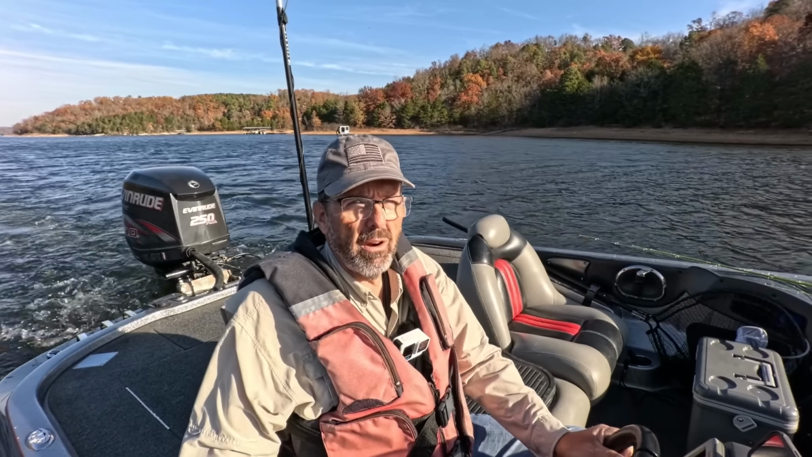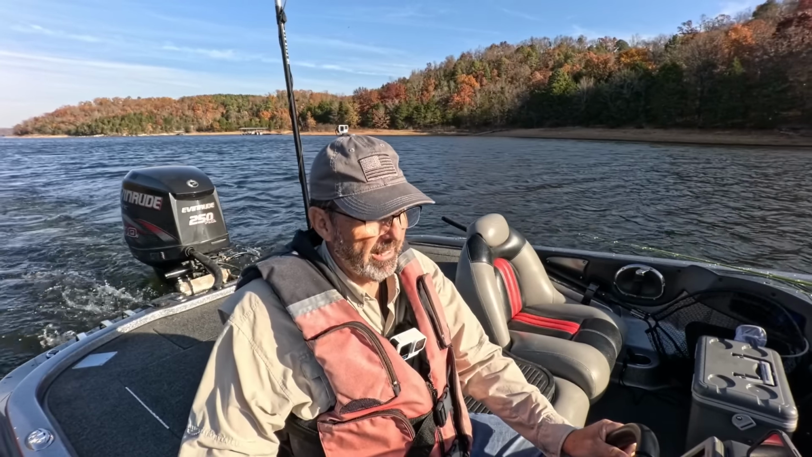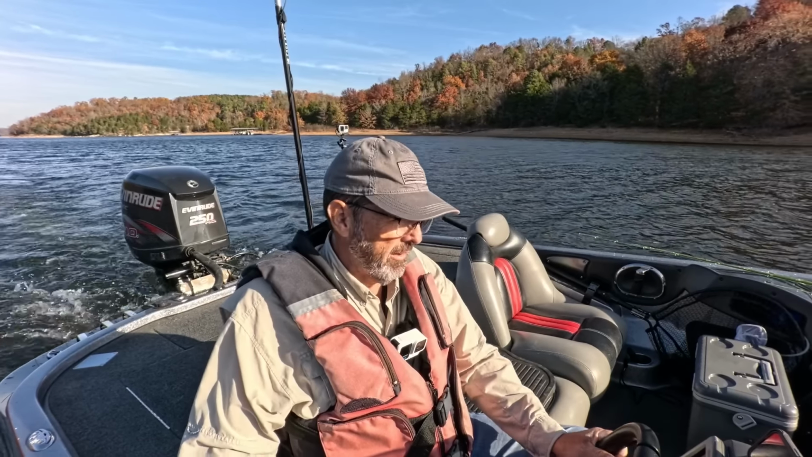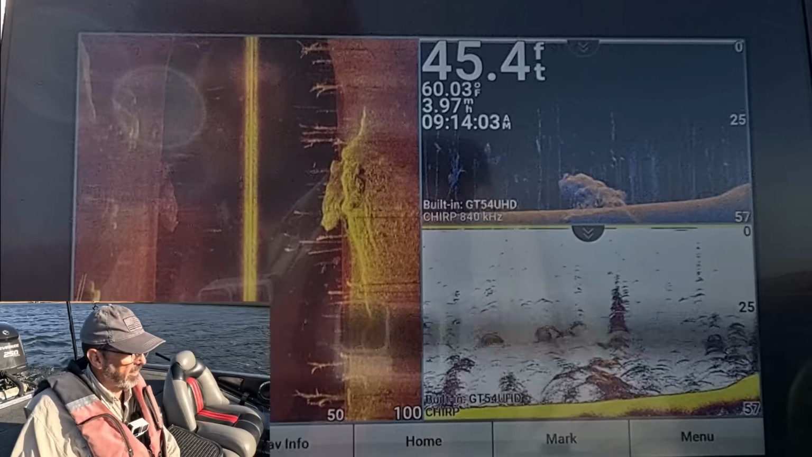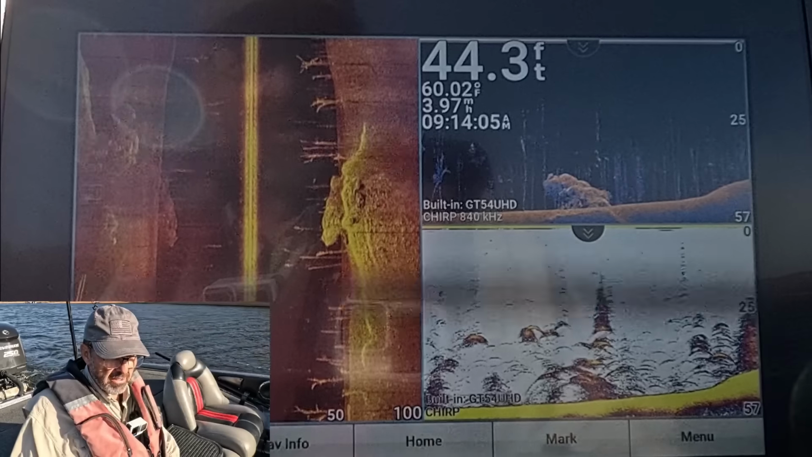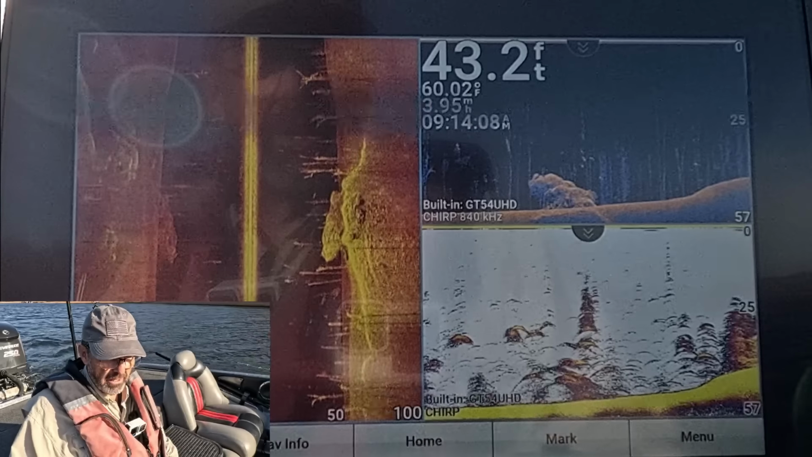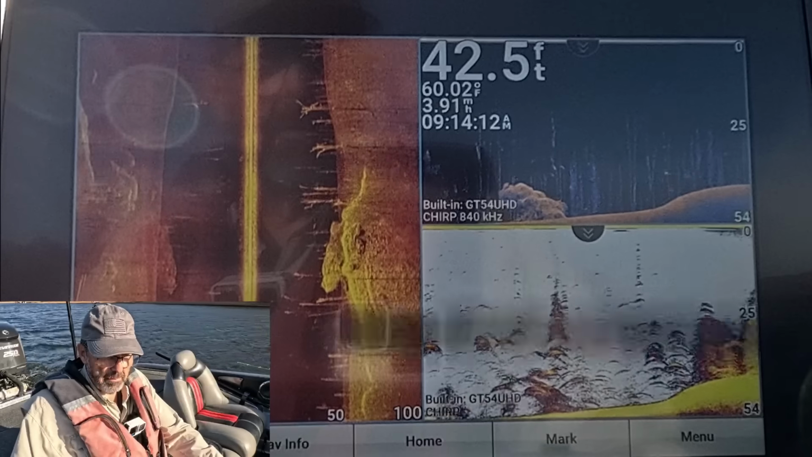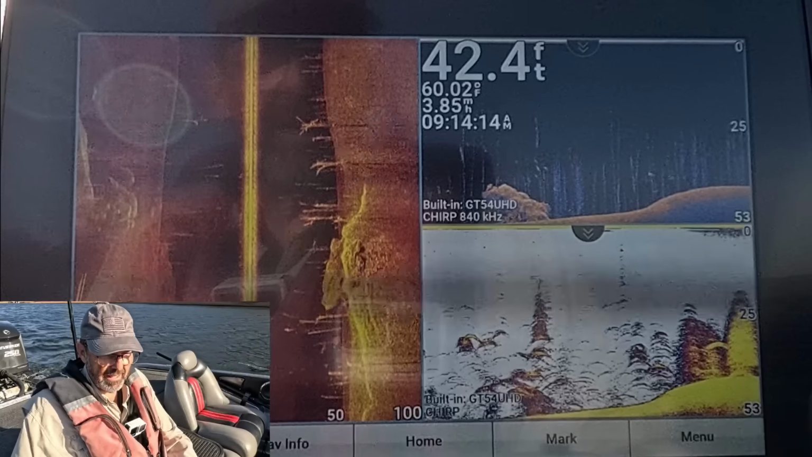I'm going to try and make it work mid-lake, and the bite may be up the river where there's not as much depth for them to go to. I'm just about up here. I've been watching this graph. I've got it showing for you to see what I'm going over. You can see that the schools of shad are deep. I'm not seeing hardly anything up shallow.